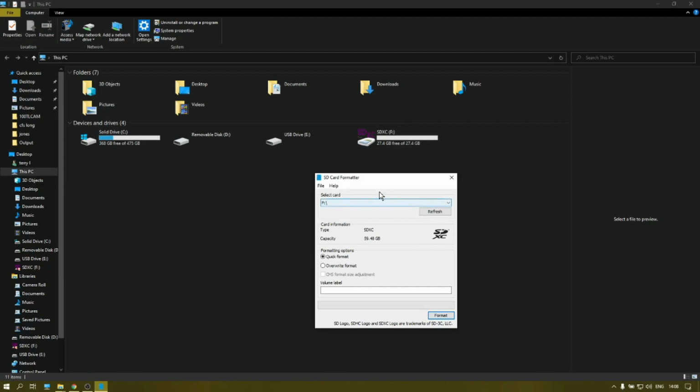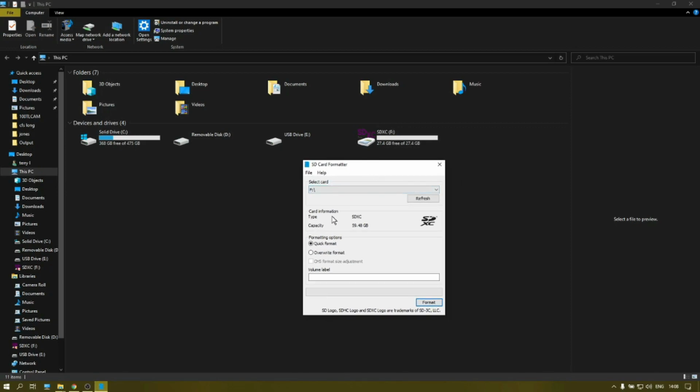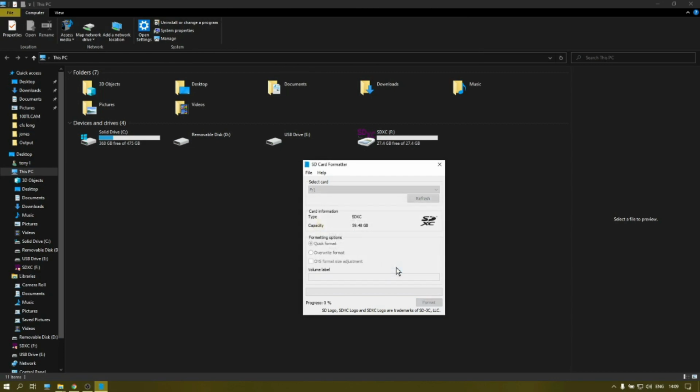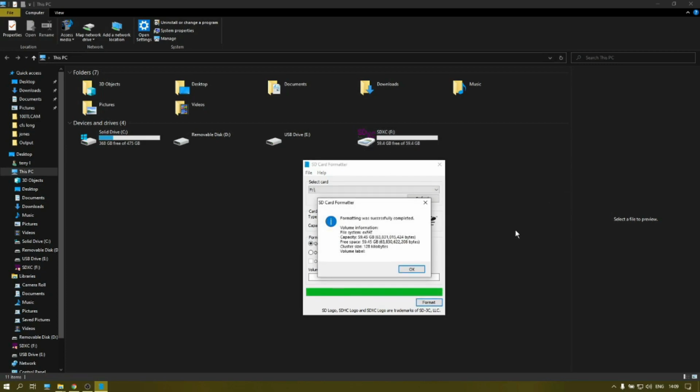So if I was to now use a card formatter program, and when you do this, make sure you select the correct card here, because while filming this video I accidentally wiped another card. So yeah, be careful about that. Anyway, let's format this. This is definitely the right card now. And as you can see, it's just changed back up to 59.4 gigs.